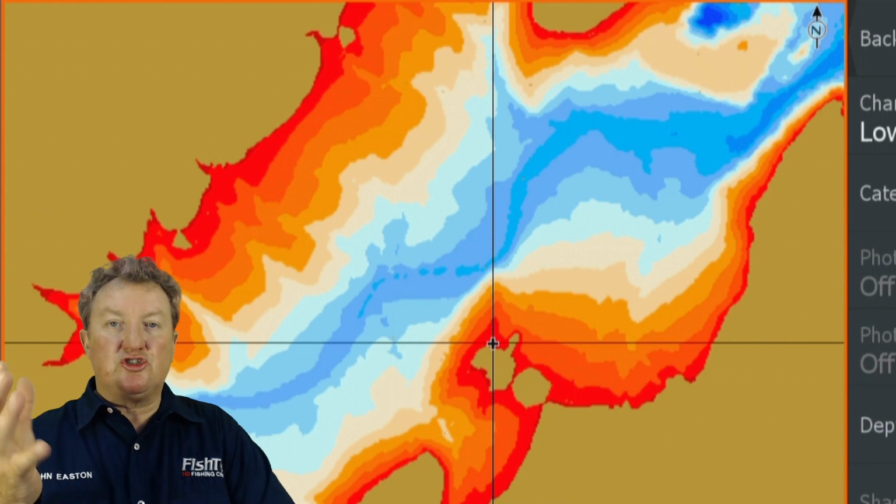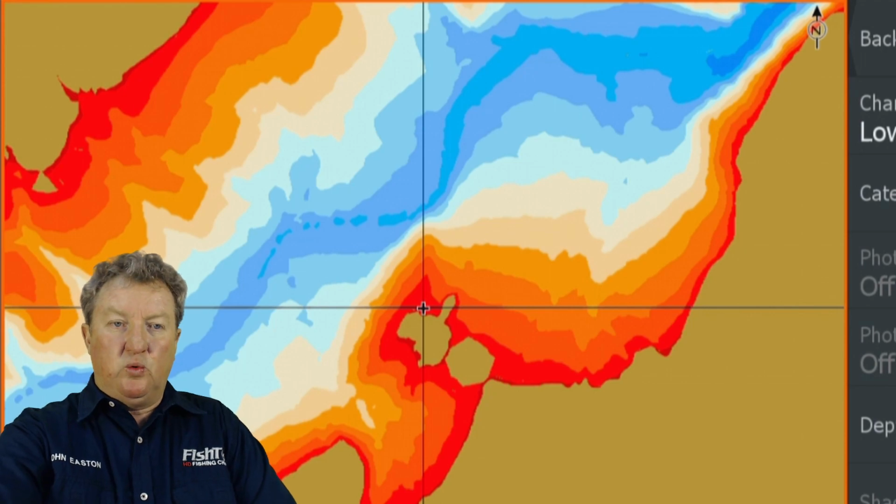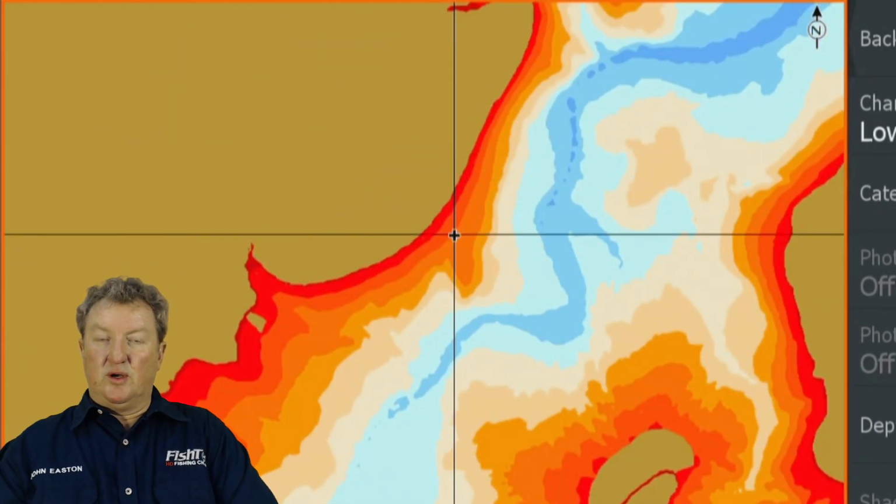Let's take that one for example. From a chart perspective, this is such an obvious point. You can see it's a sharp point. This is a very easy-to-read point. But what about a point like this? What about that point?